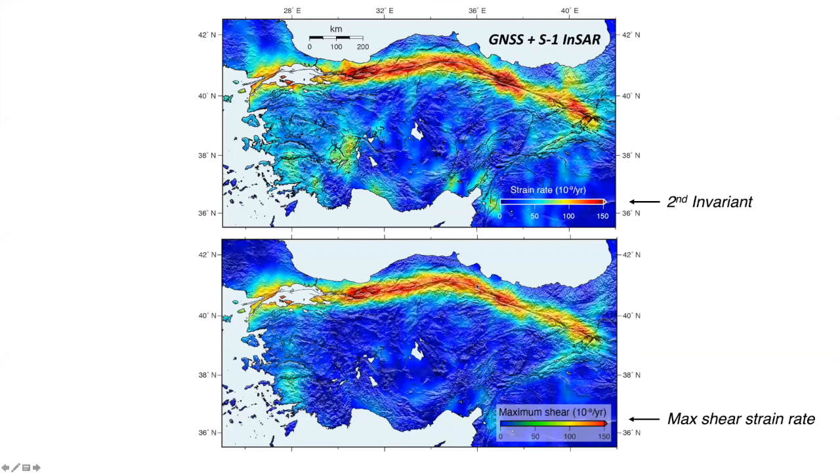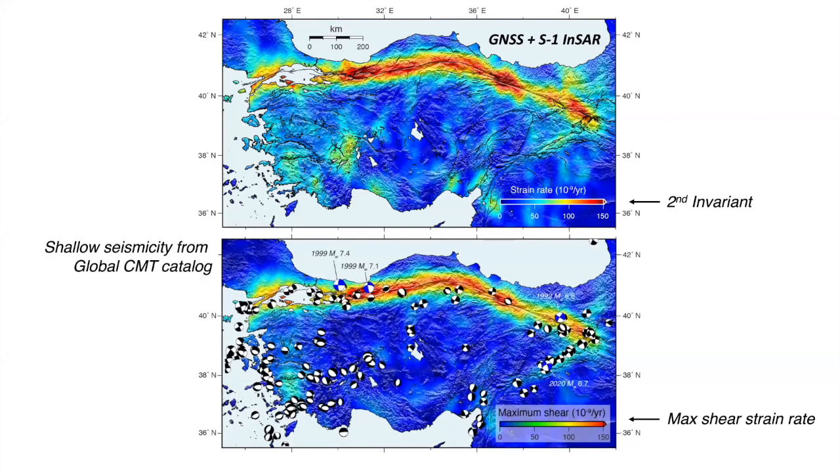Now, the North Anatolian fault is straining at much faster rates, but you do see that we get some localization of strain on the East Anatolian fault. So if you want to read more about this work, check out our paper on the EarthArXiv preprint service. It's in review now at GRL.